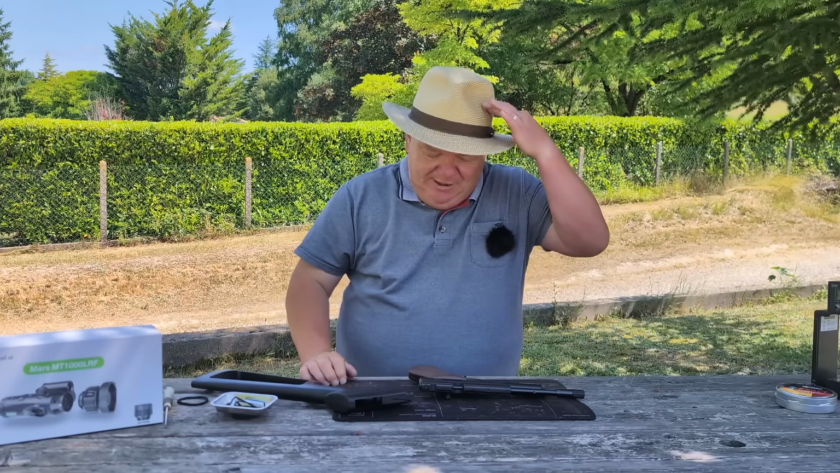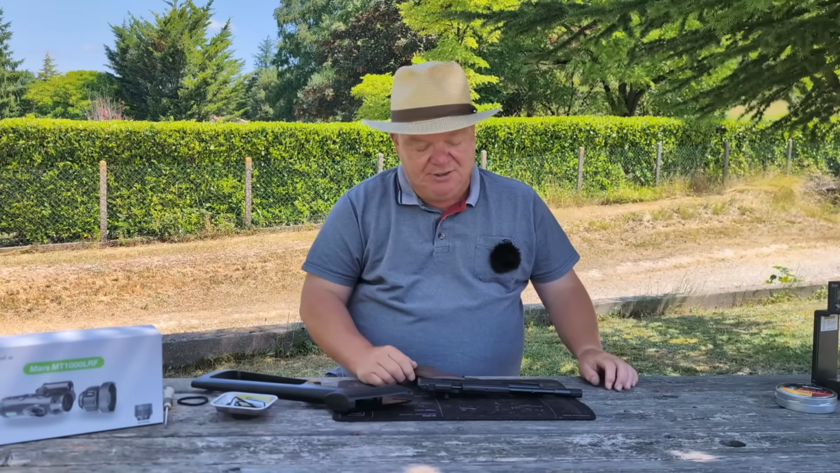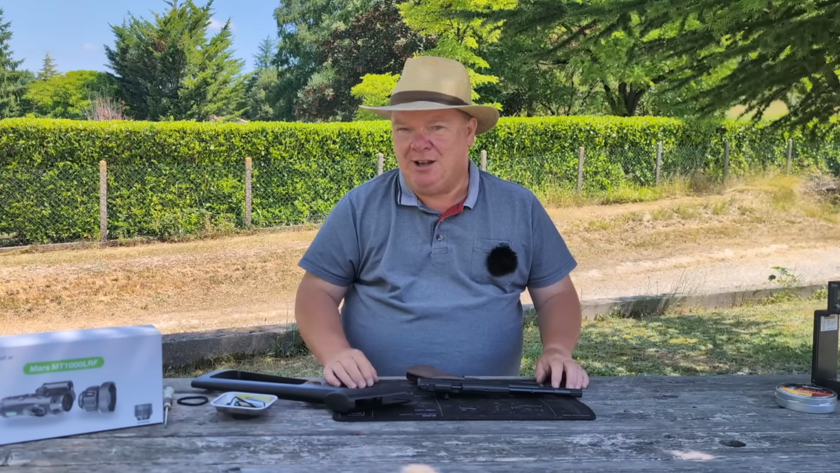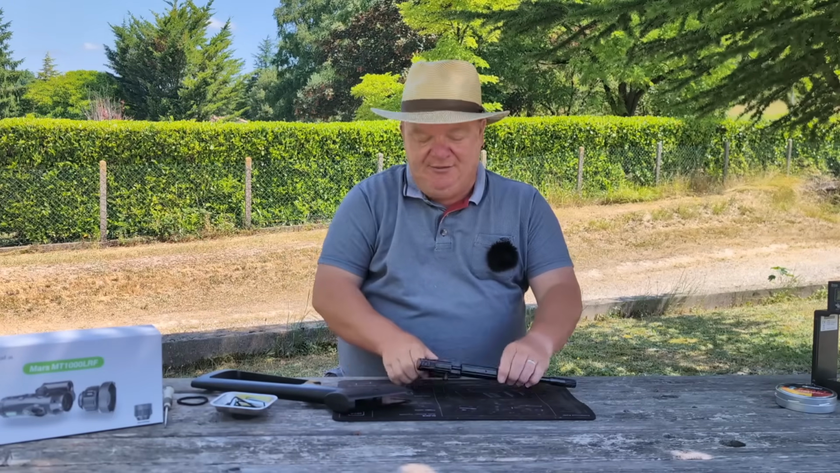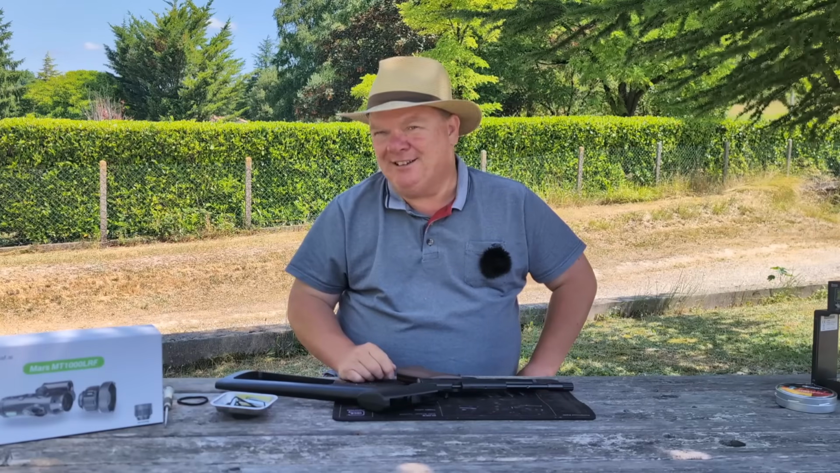It is working lovely. But this morning I went down to the basement to get a pistol to play with because the temperatures are up. I thought I'll get a CO2 pistol, I'll start having a play. In the winter they're a little bit less powerful, in the summer they're quite pokey. So I went down for this, I saw that and I thought, here's an idea.